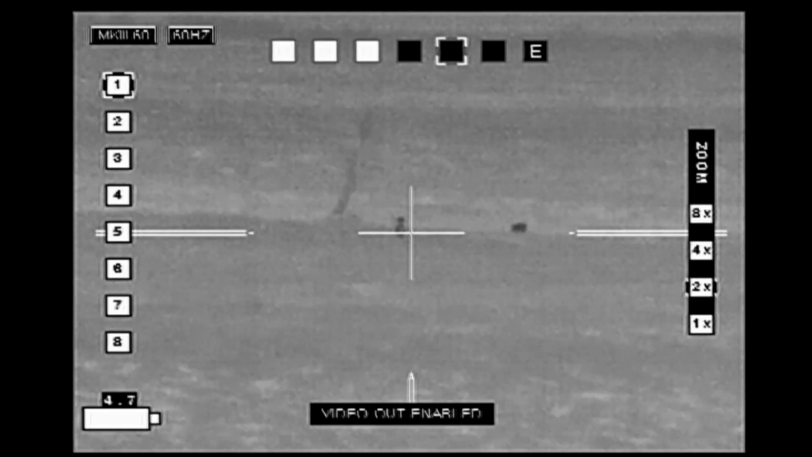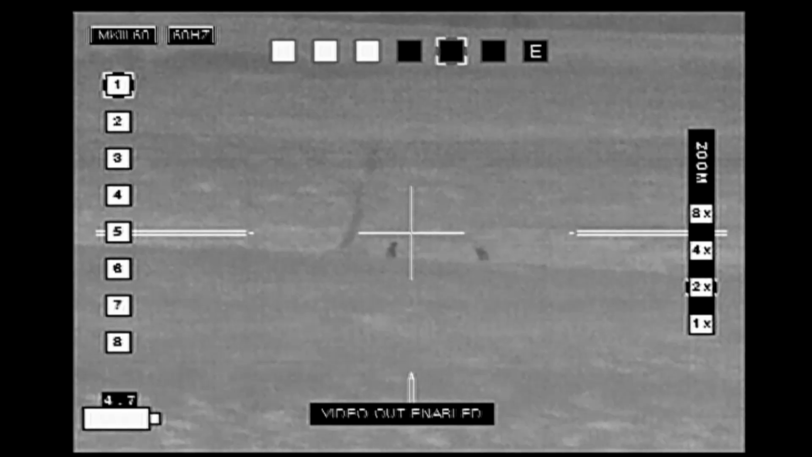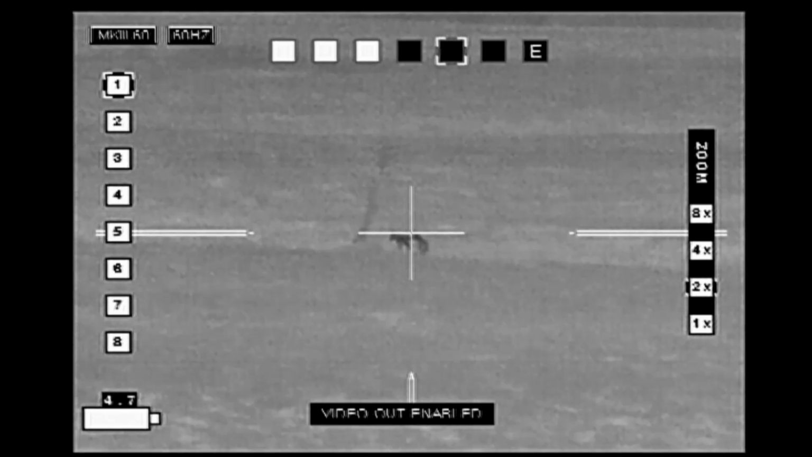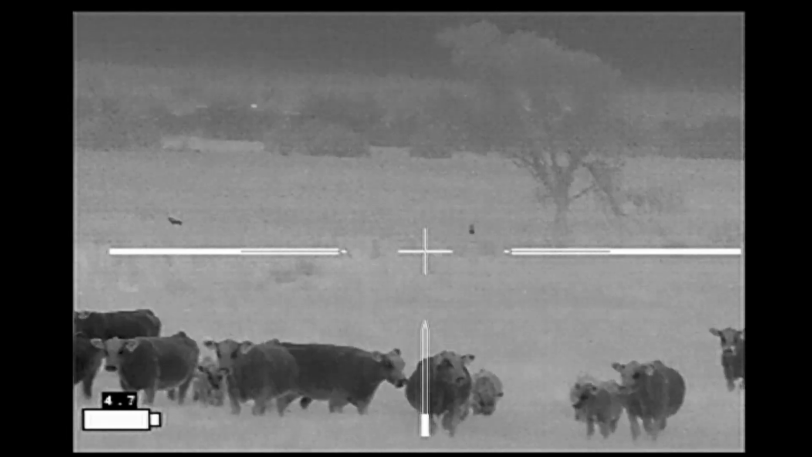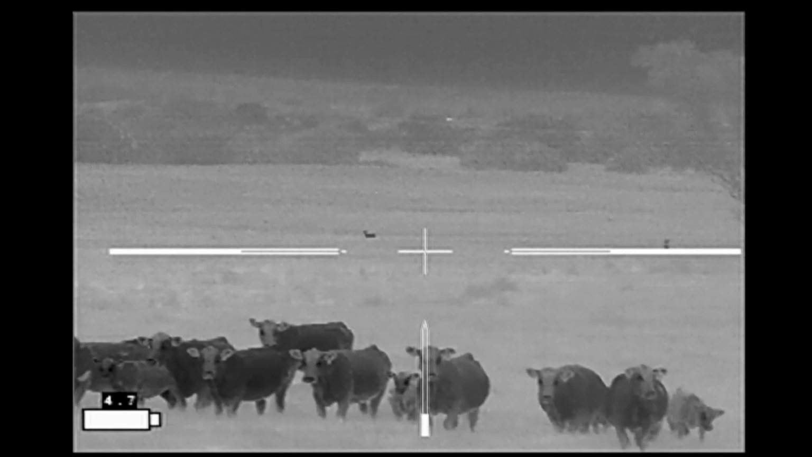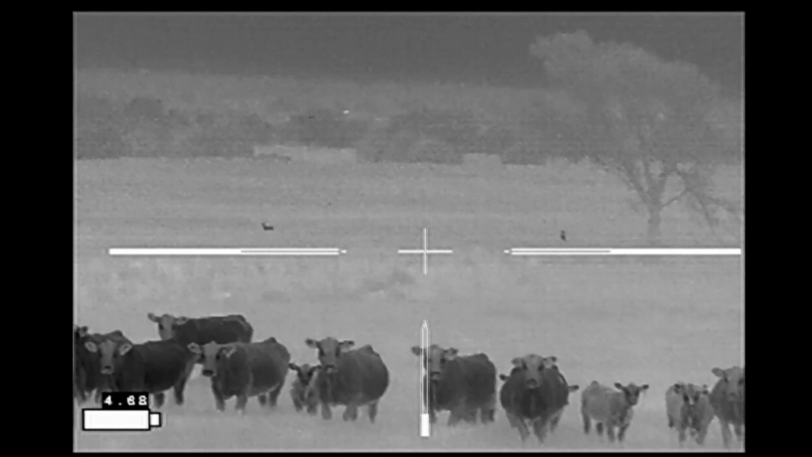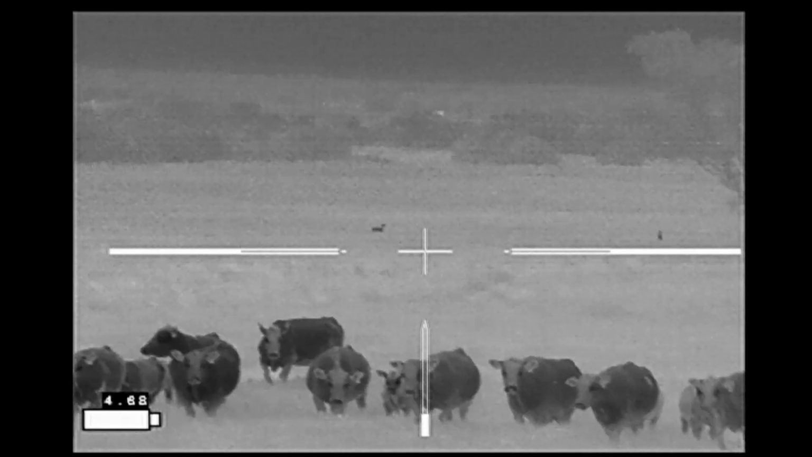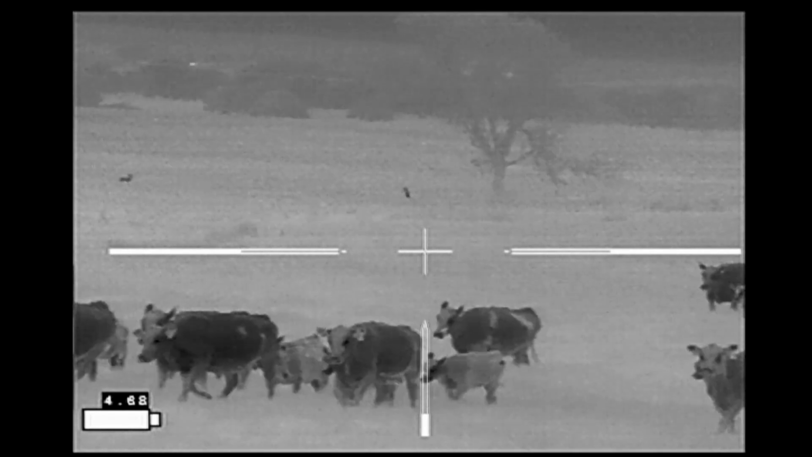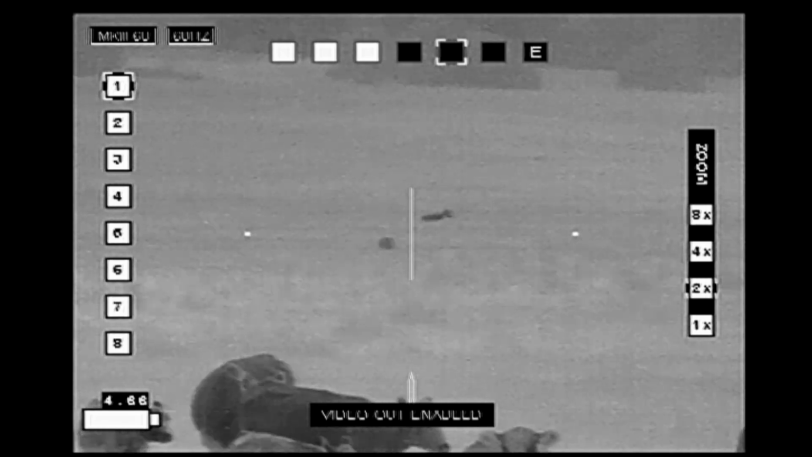The coyotes seemed startled by the noise I was making, but also somewhat interested, as they moved away, but they didn't move far, and they started to circle around, moving downwind of me. At this point, they're probably 250, 260 yards away. However, one of them did seem to take some interest eventually and started working my direction, also moving into a better position to be downwind of where I was.